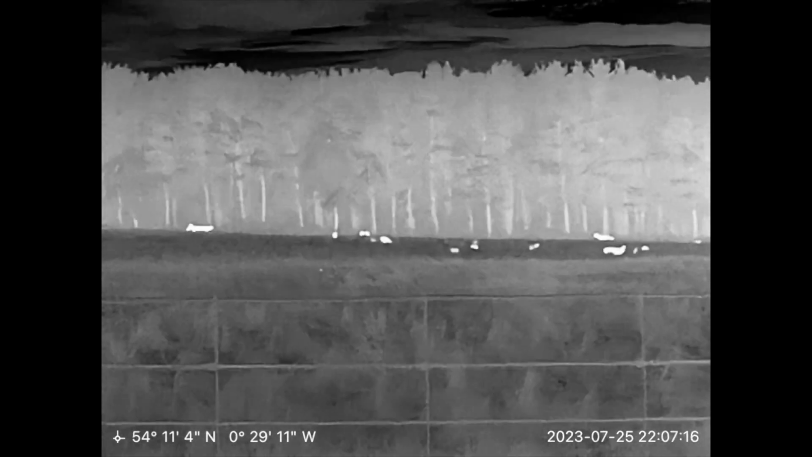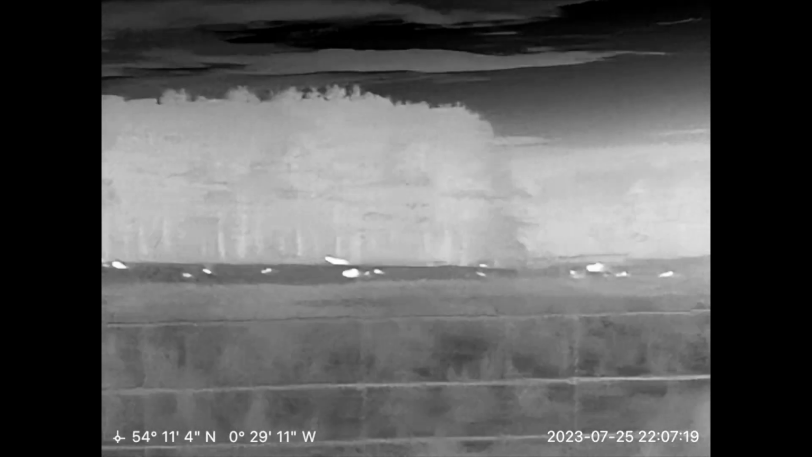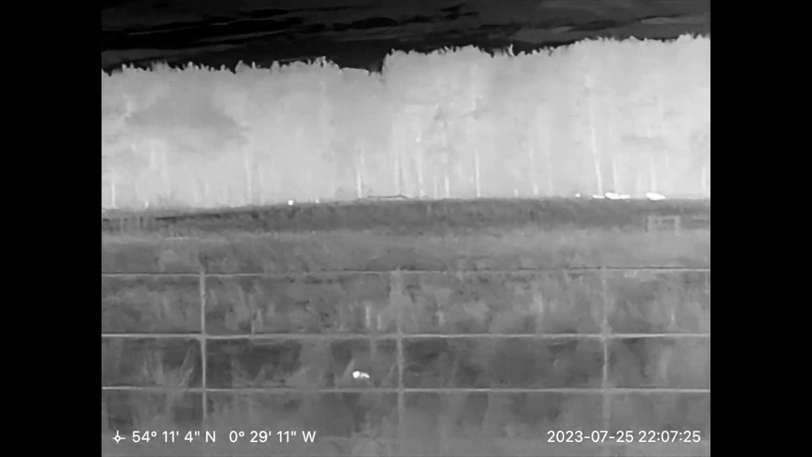I'm still at the same place in the road, and that definitely looks like there's some sheep over there in the field. You can see them all over, and I couldn't see anything from here on my camera. So I'll zoom in a bit. Obviously it's a bit grainy, but they're a couple of 100 yards away. But no issue picking them up at all. Let me see if I can focus in on them any better. No, I think that's about it. But you can see them there.